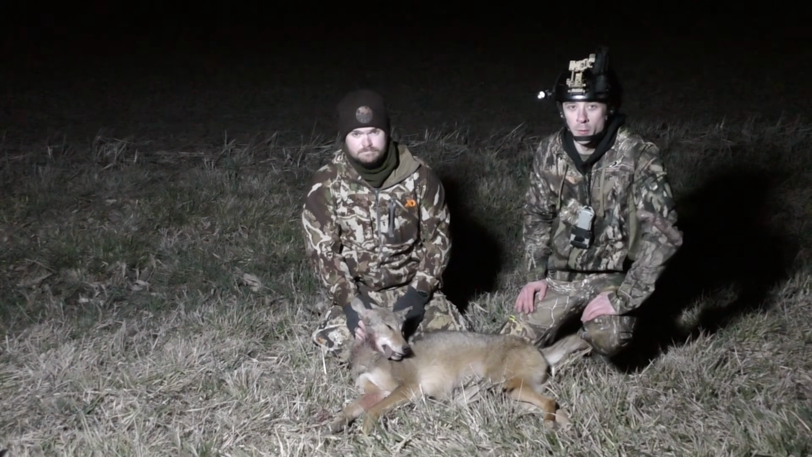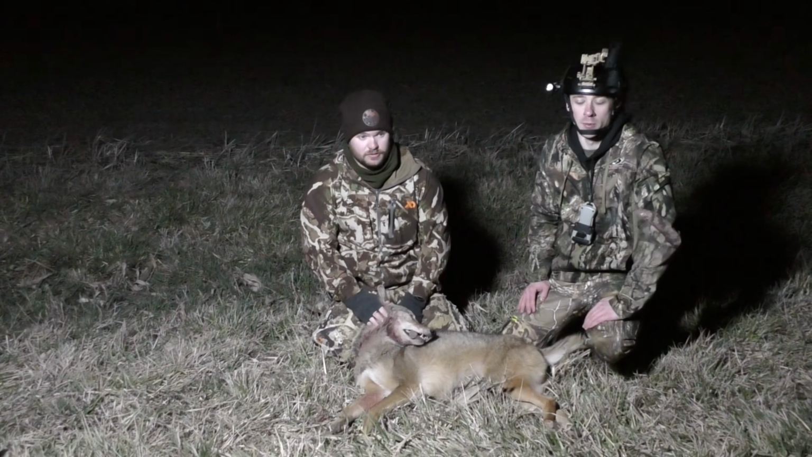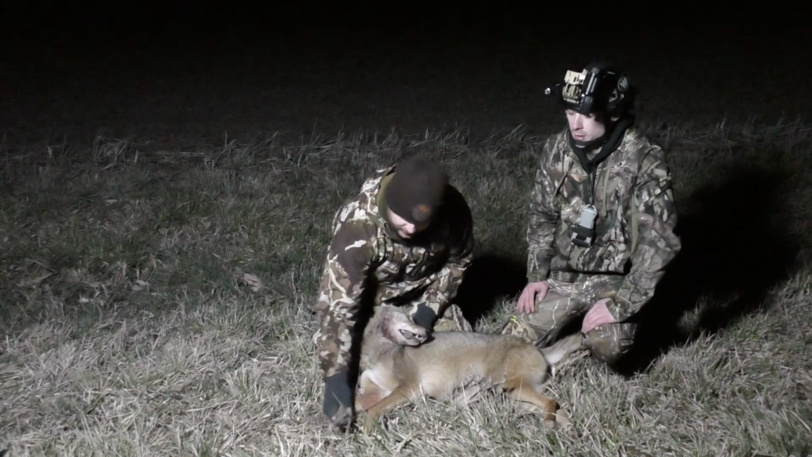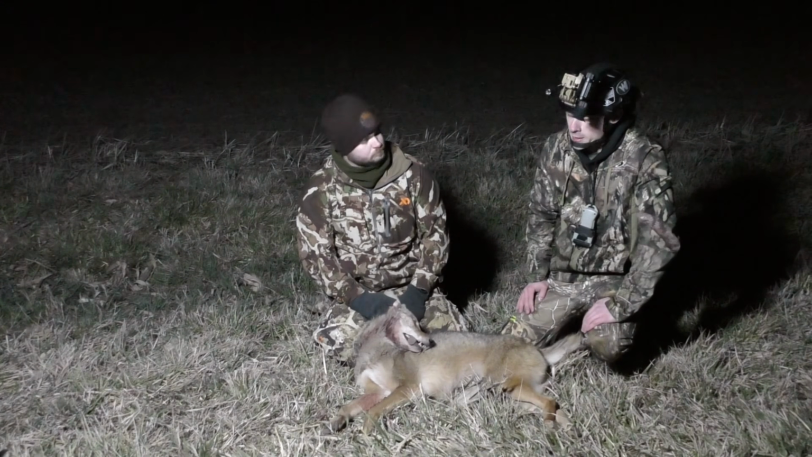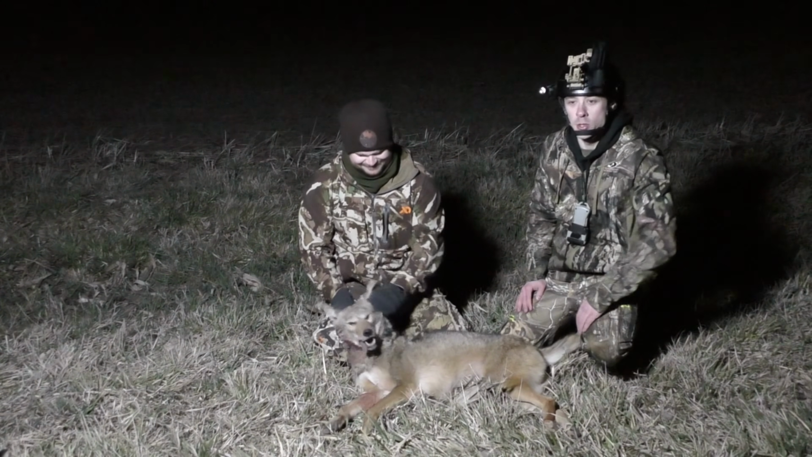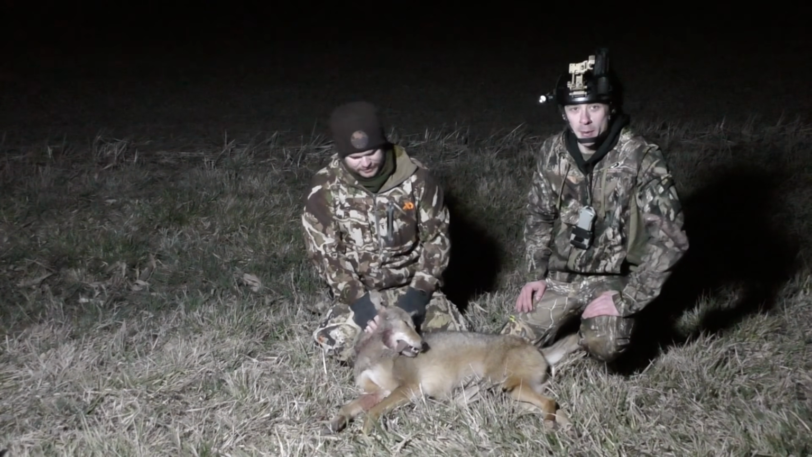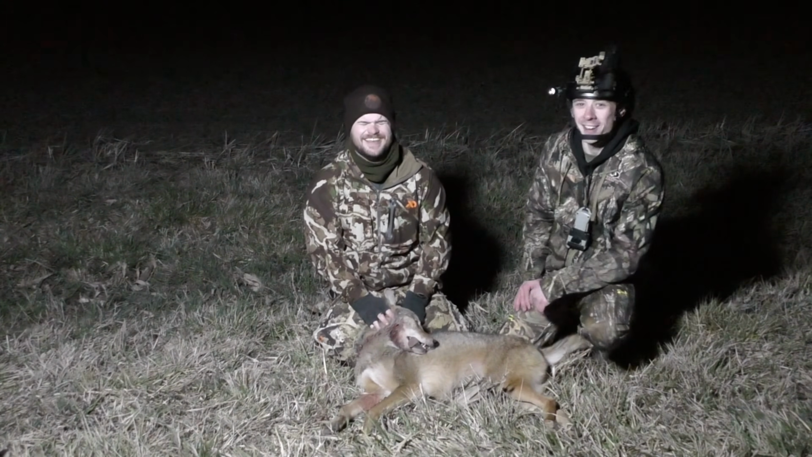We called in 5 coyotes, and they were off probably a good 600 yards, just hollering and going completely psychotic. They seemed really territorial, so I flipped over to some MFK sounds. It was actually called Pound Town. A lot of guys use it. It worked. Yeah, it really did work too. So they came in hard charging and had a little bit of communication error.